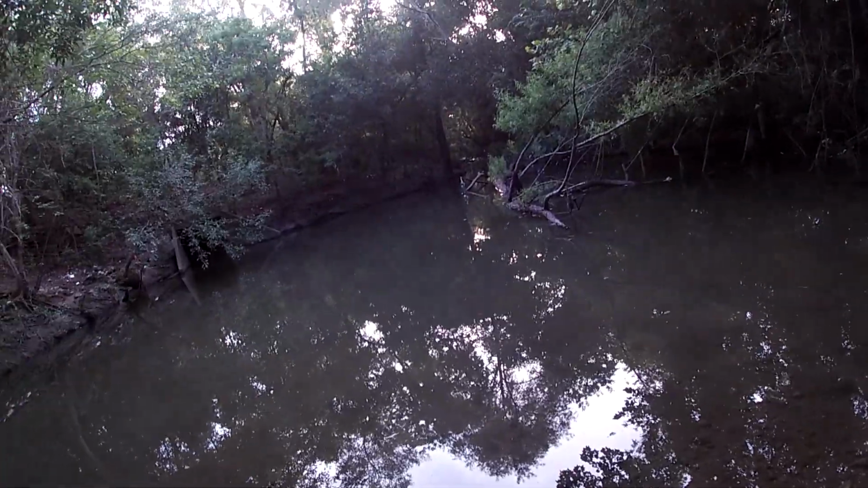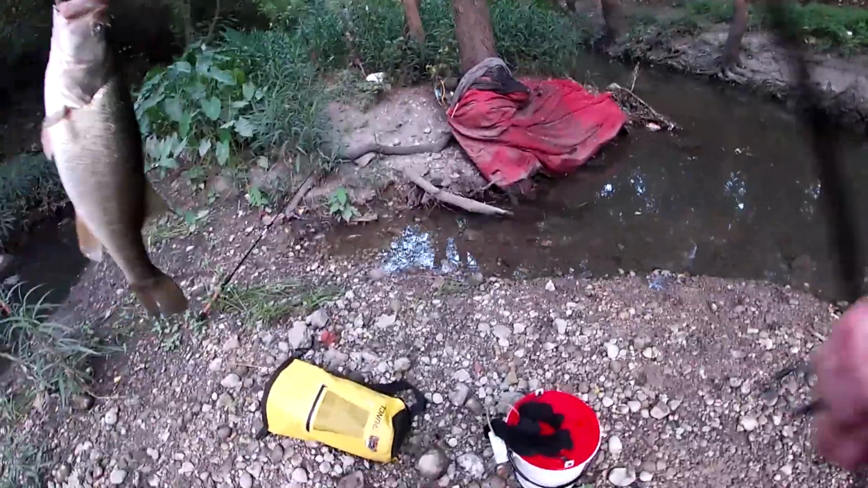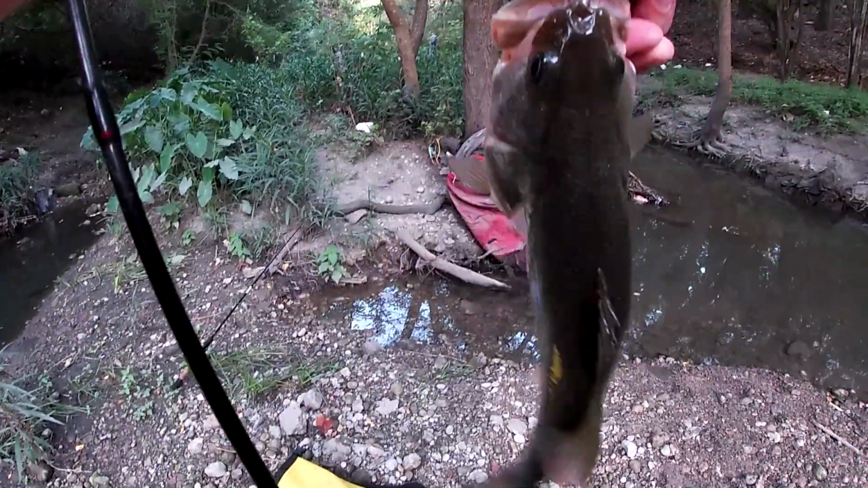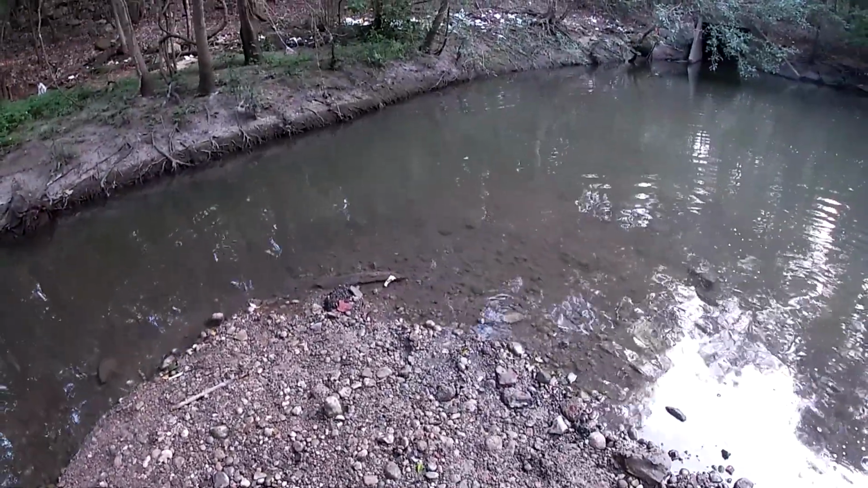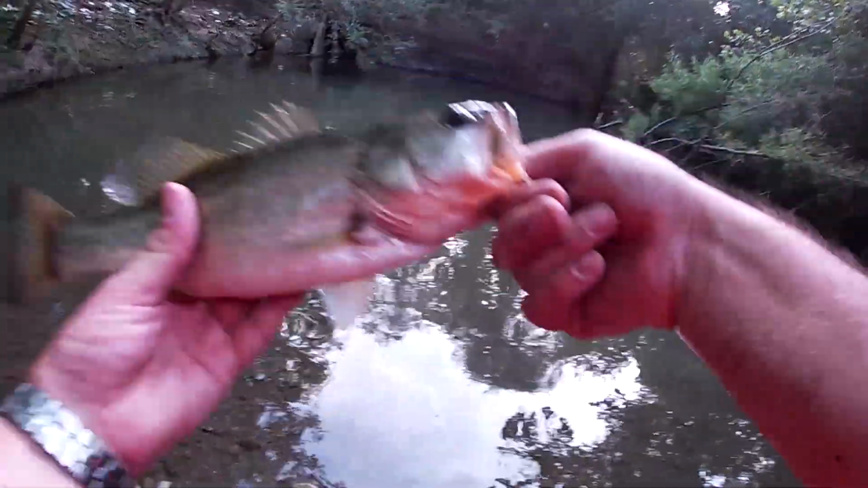Okay, I got one. It feels like a good one. Man, I wish I had a fish finder to release this under. Solid bass though. Some kind of siren.